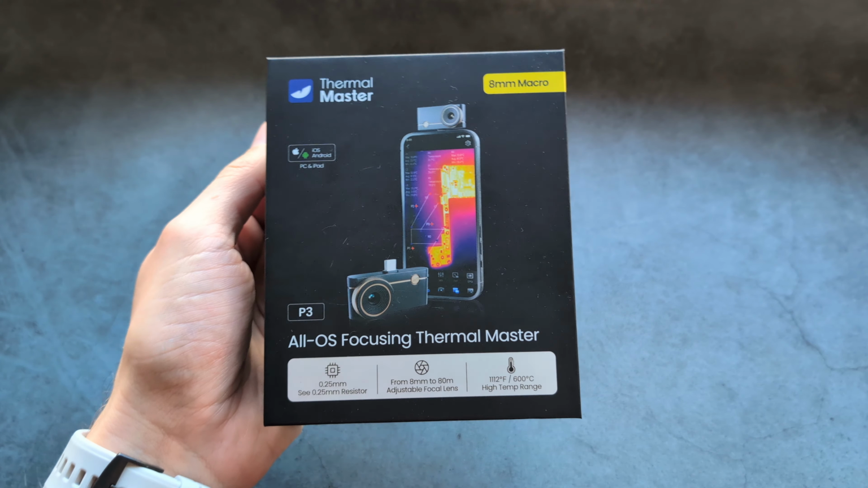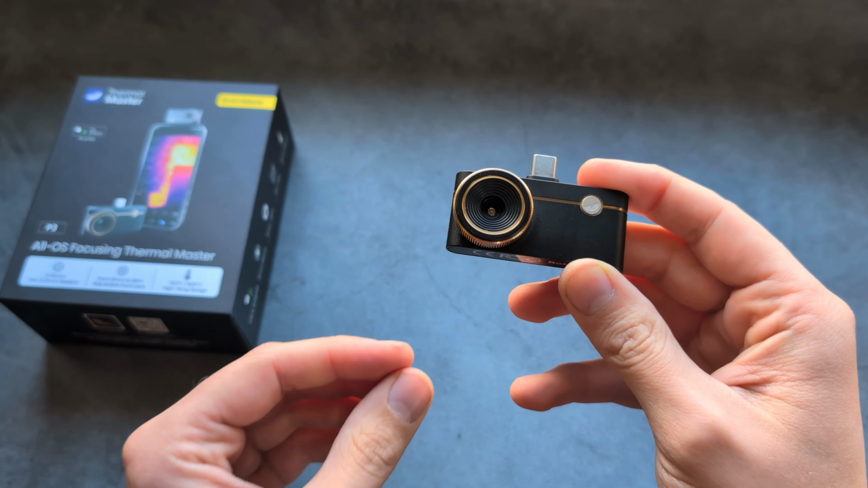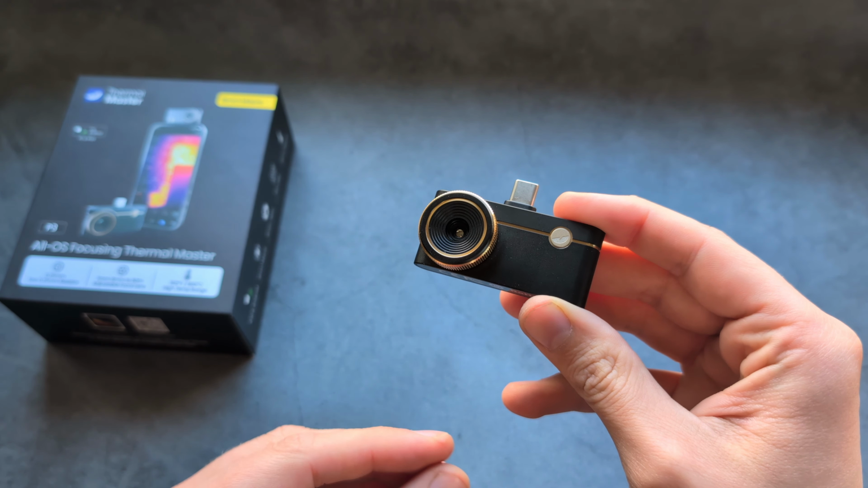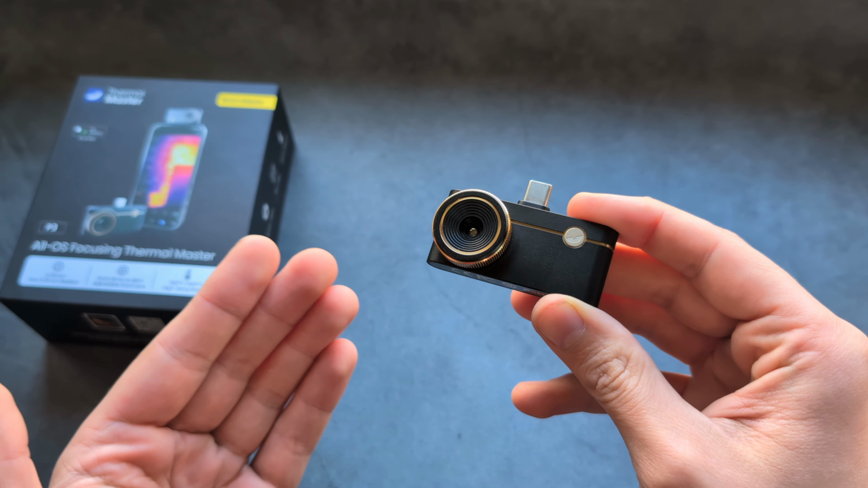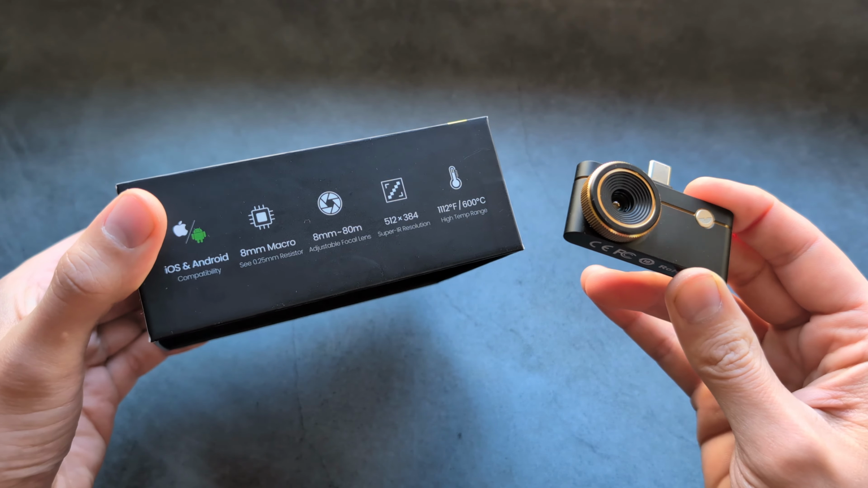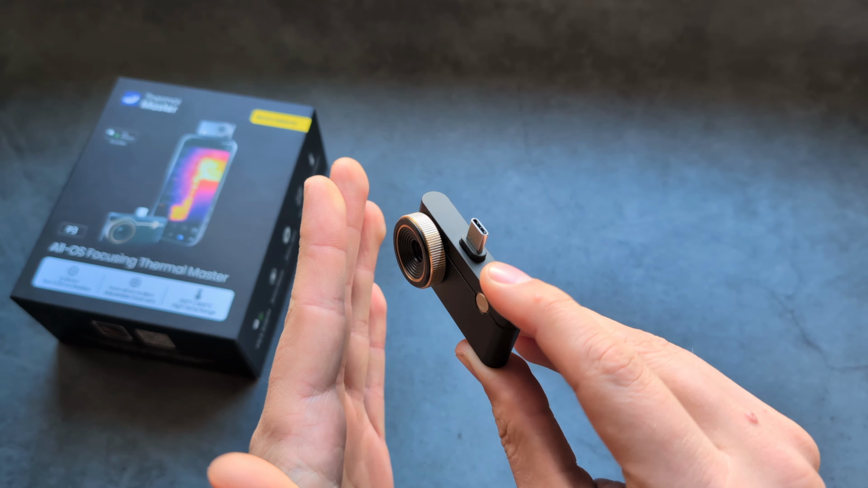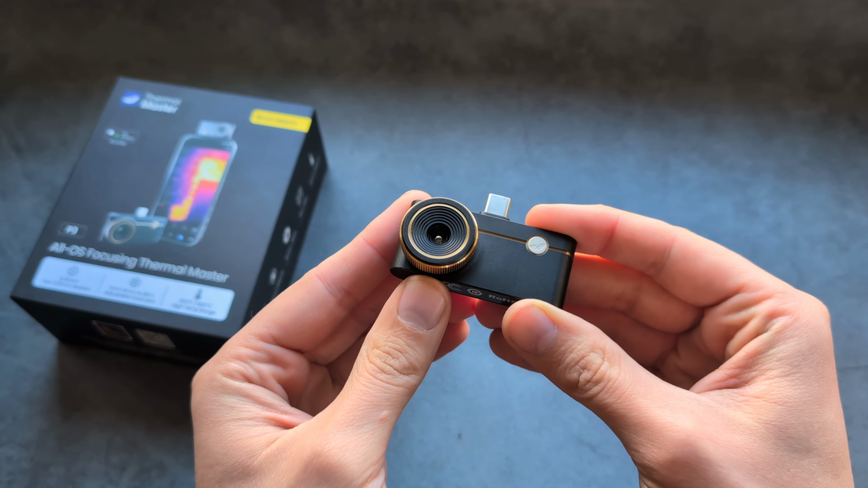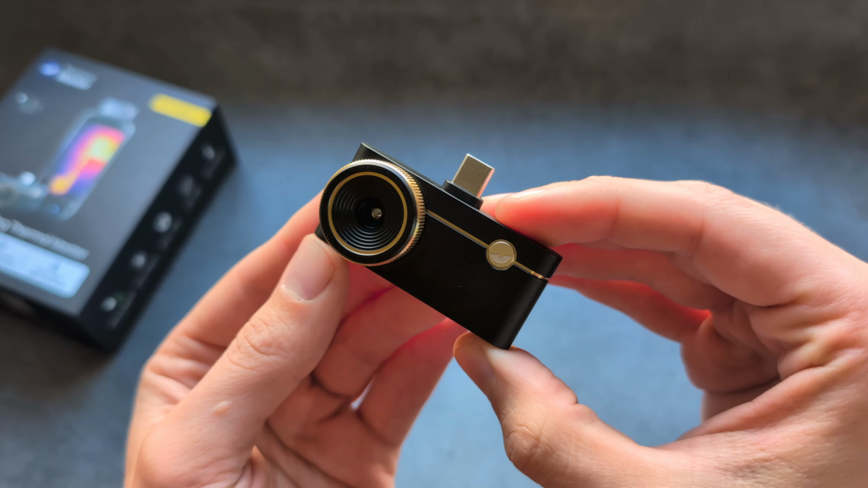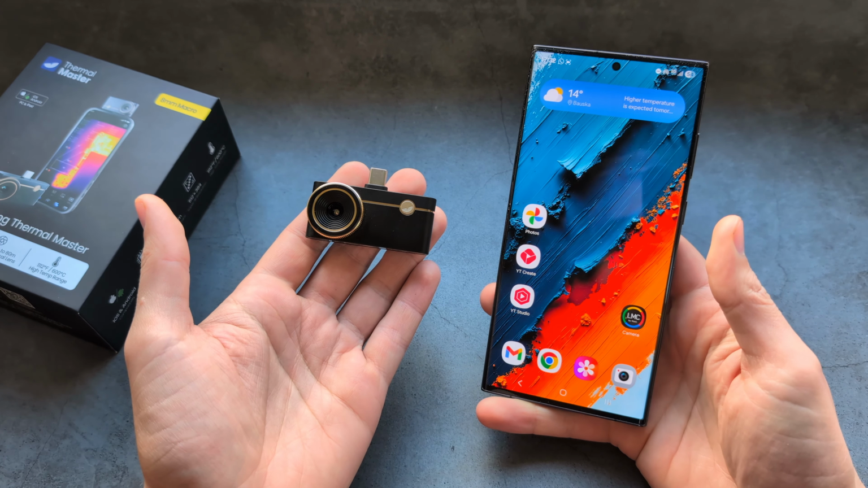And overall, is the new Thermal Master P3 actually worth it, and should you maybe get this thermal camera? Well, yep, I can highly suggest this particular model, because not only is the internal sensor really top class on this camera, again, this resolution at this price is completely unheard of. Also excellent for any fine work, up close, really one of the best cameras out there. And obviously we are also getting top slim build quality here as well. And yeah, it also works great with any Android or iPhone.